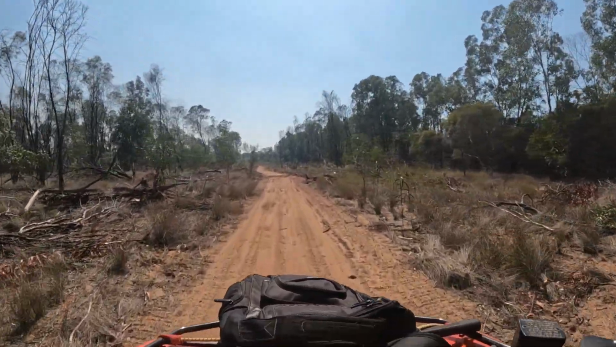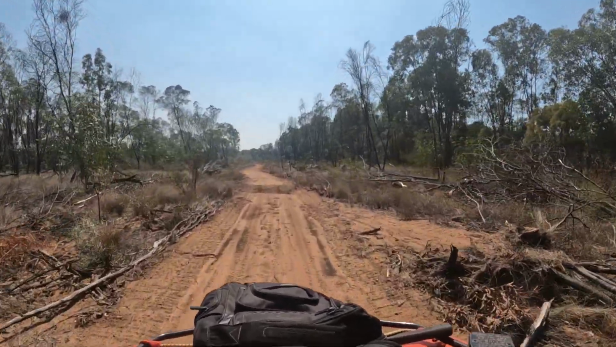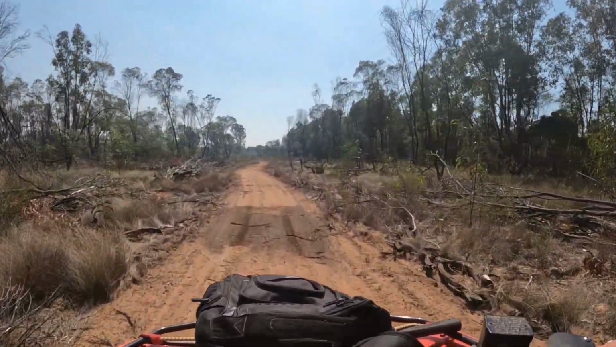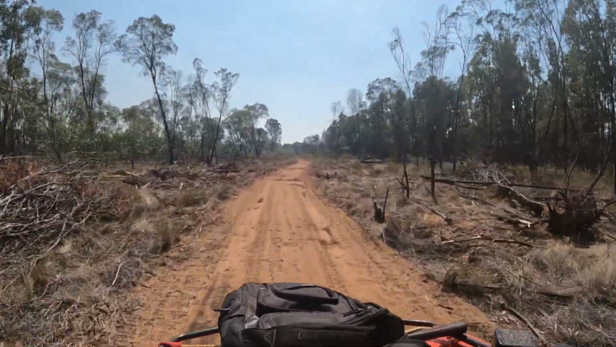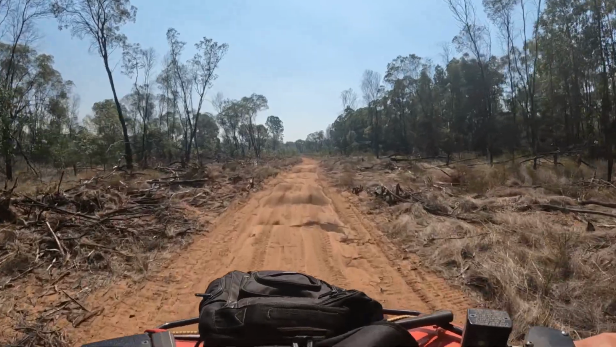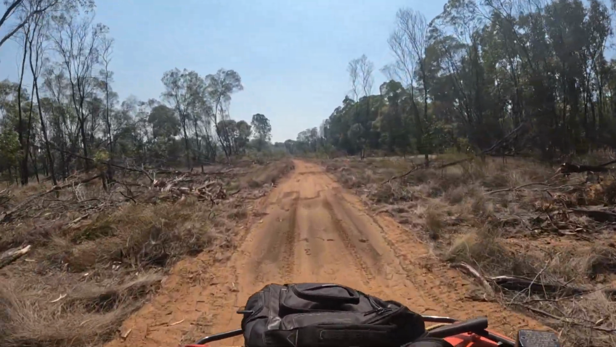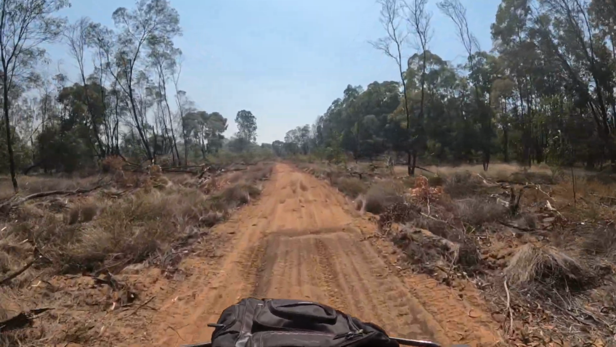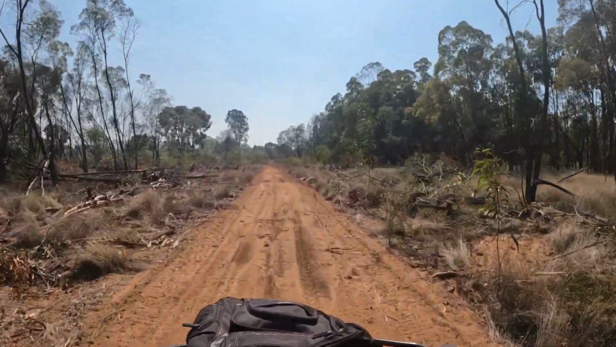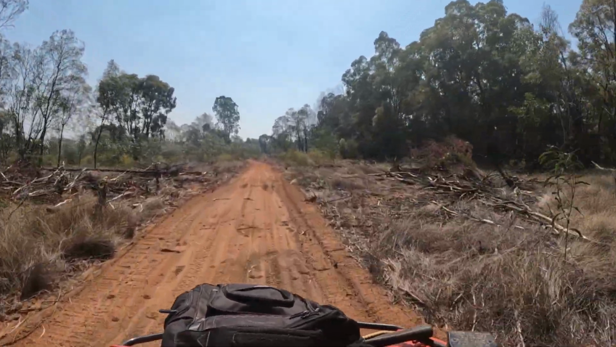Well, woke up this morning, there's plenty of smoke around, and I thought, oh, well, they're burning off. That's good, hazard reduction. Well, he just rang and said they're not burning. I thought, well, where's the smoke coming from? So when I was coming back from Mum's, there was a huge fire out towards Hogan, which is west of Dalby, which I've got to drive past to get here.